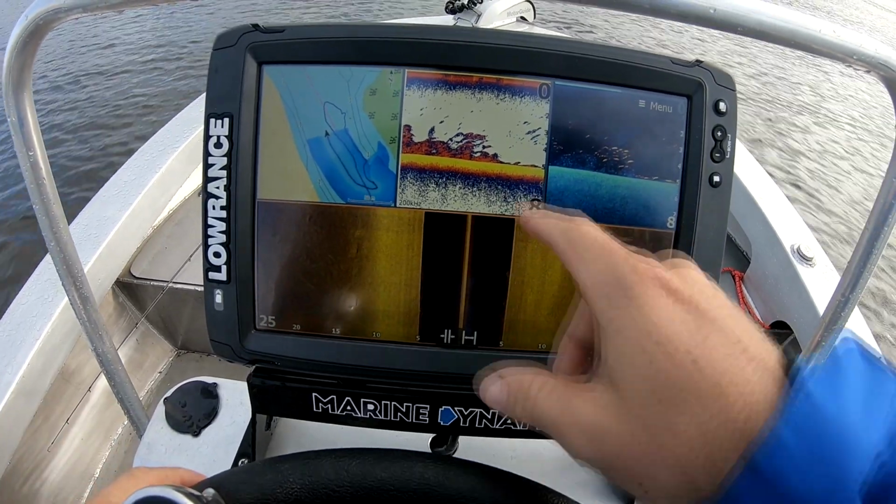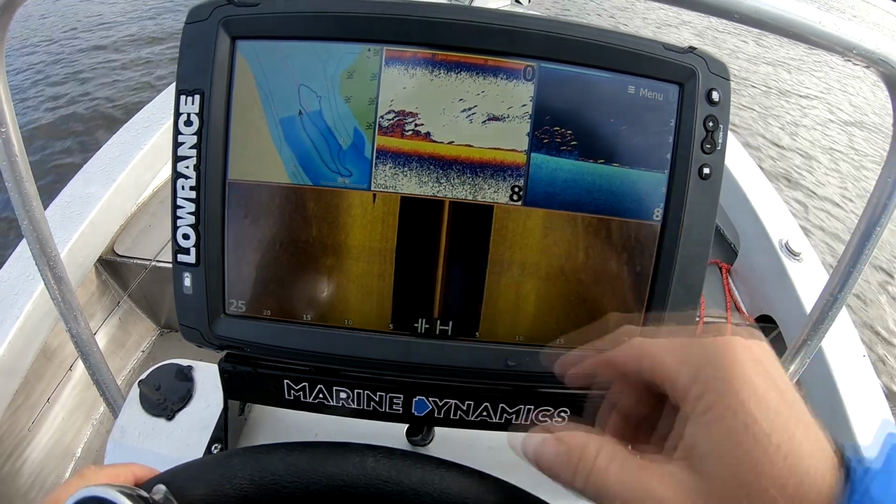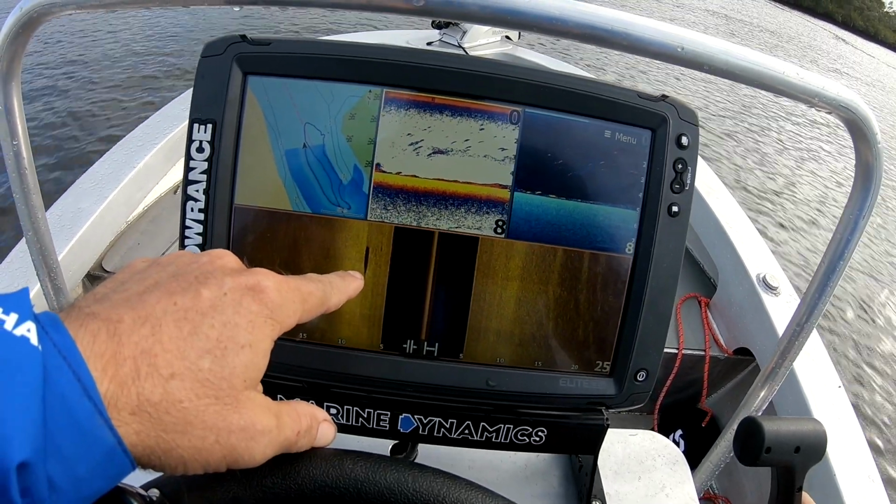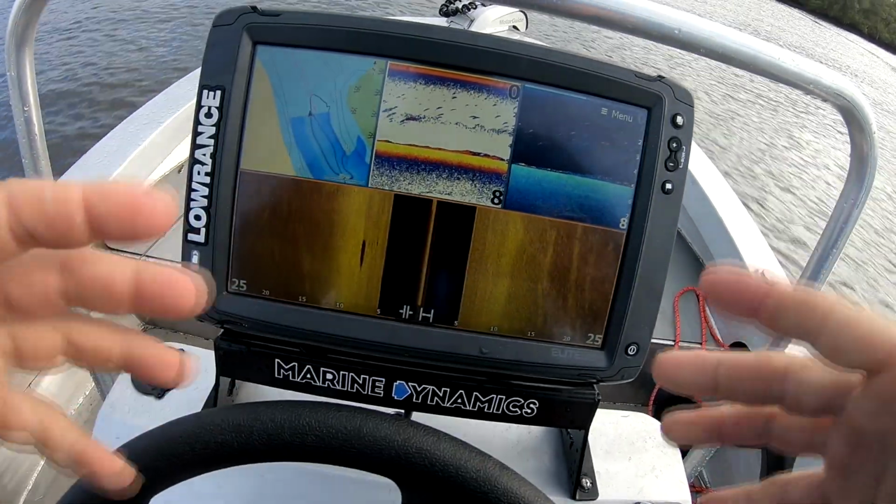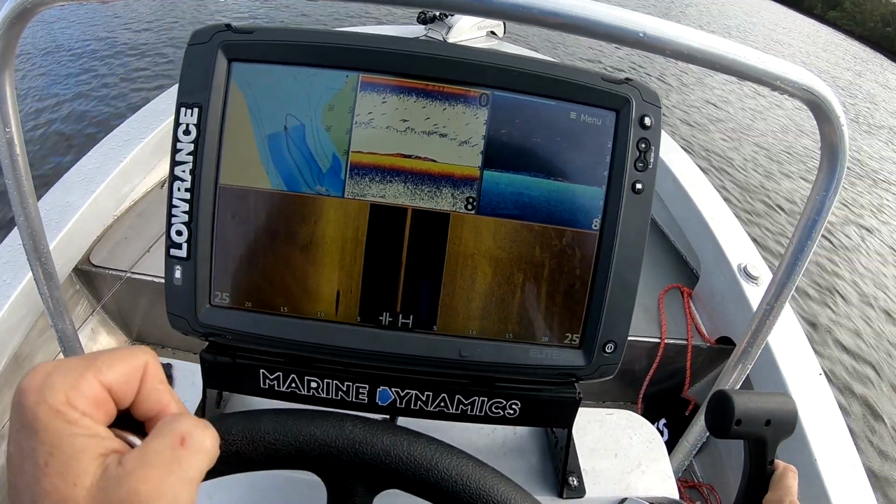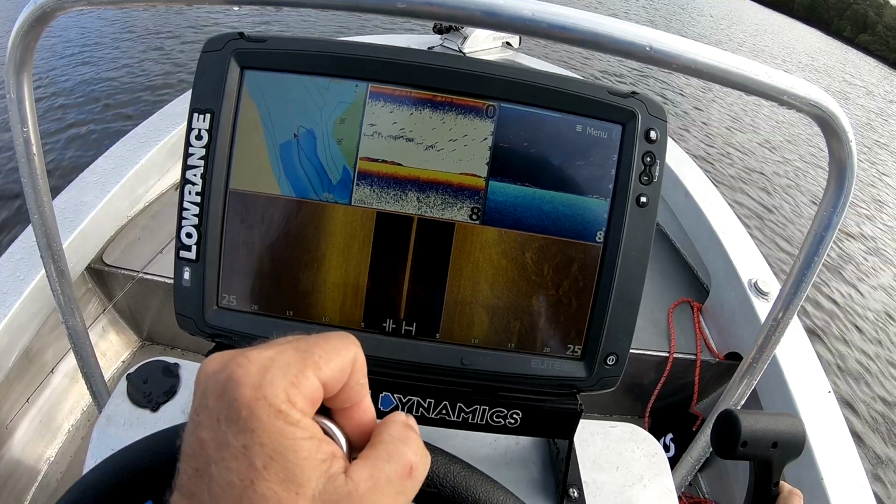Okay, so here's a prime example of some bait schools and some fish coming up behind them. That's awesome. So they're chasing into it. I'm just coming up here, and there we go. Something's come up past this on the side imaging down here and throwing a shadow. As you slow down the boat and when you're stationary, everything seems to stretch out, so it looks a lot bigger than it is. So we'll keep sounding up, but that definitely looks like worth a go.